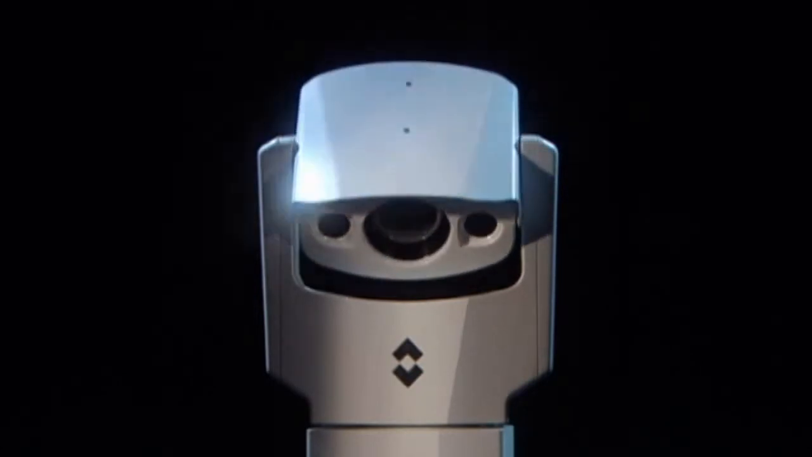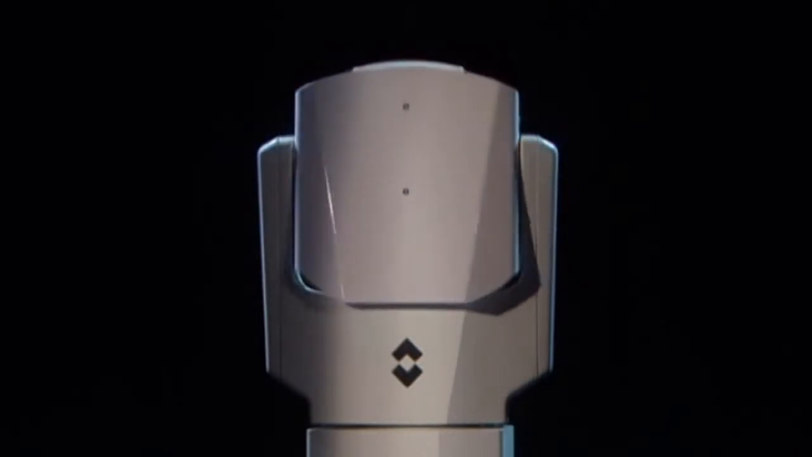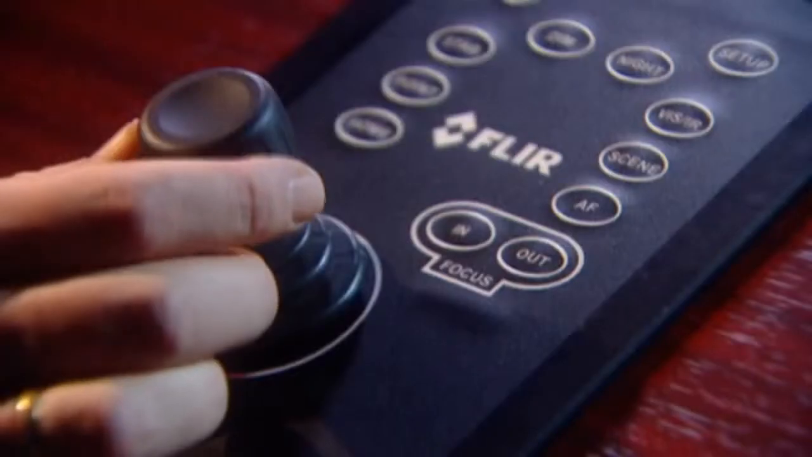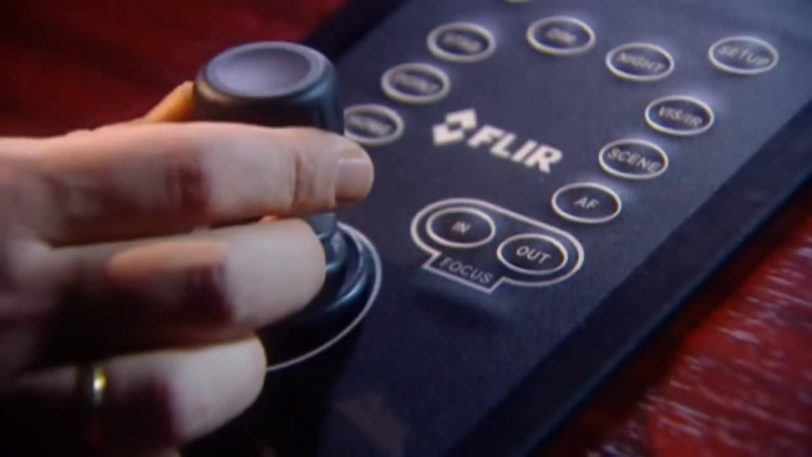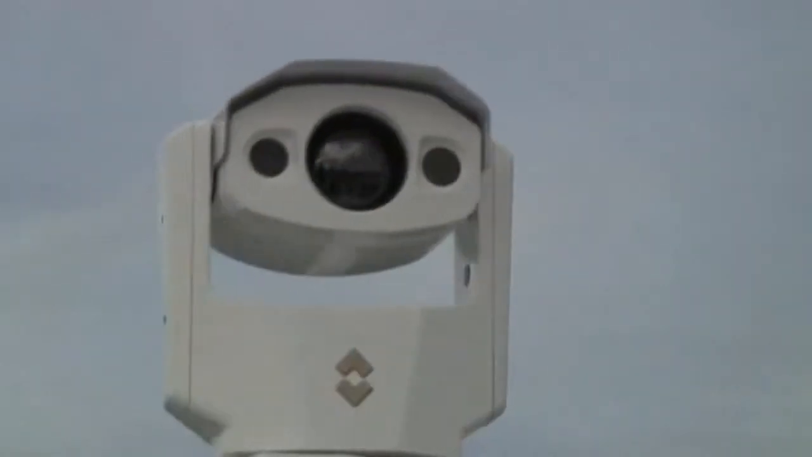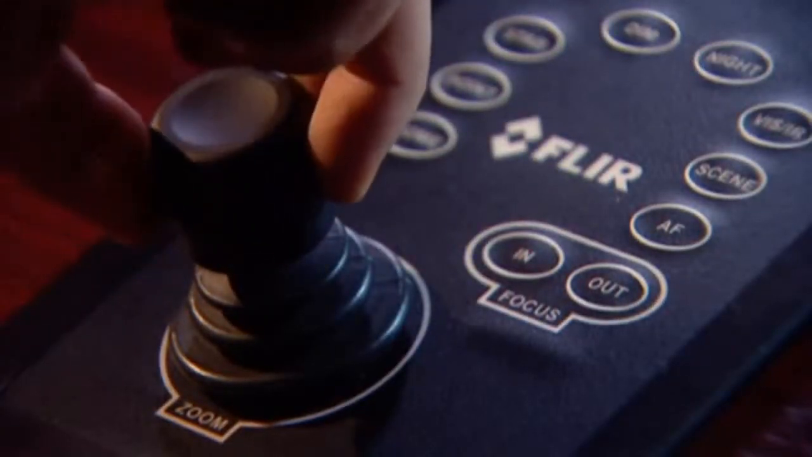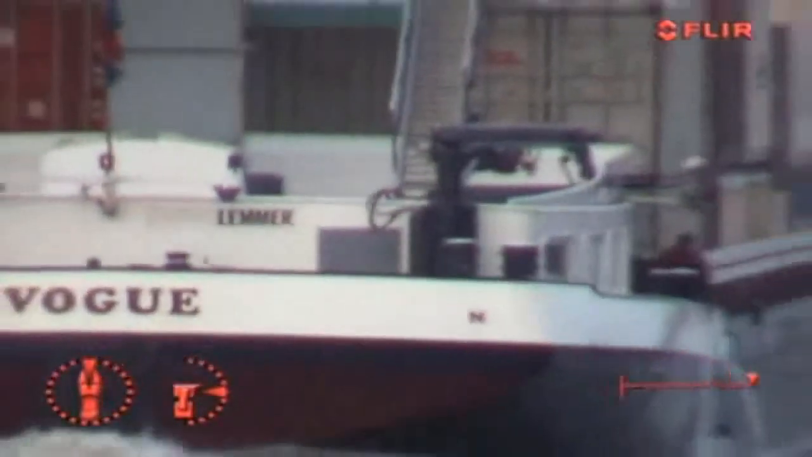The FLIR Systems Voyager 2 is extremely easy to handle. It comes standard with a remote control panel with integrated joystick. The joystick allows the captain to pan or tilt the Voyager 2 in the desired direction. Twist the knob on the joystick to zoom in or out. Thermal and visual light images zoom together so that when the captain changes from one imager to the other, the same field of view is displayed.